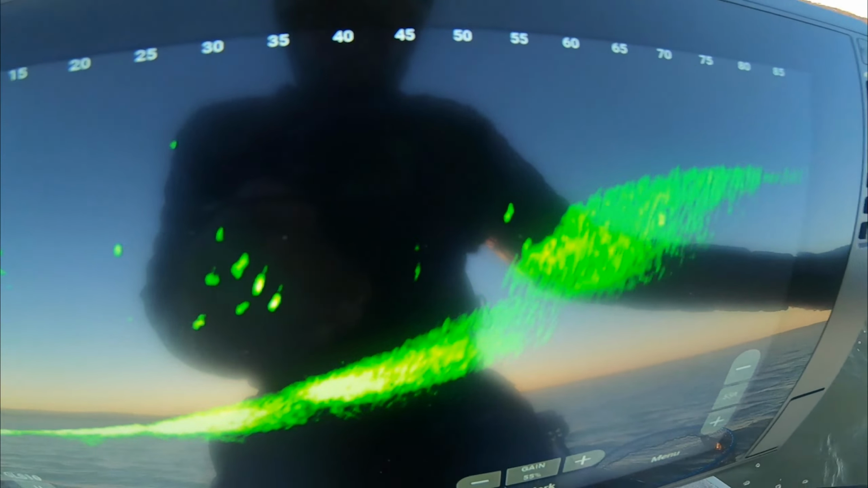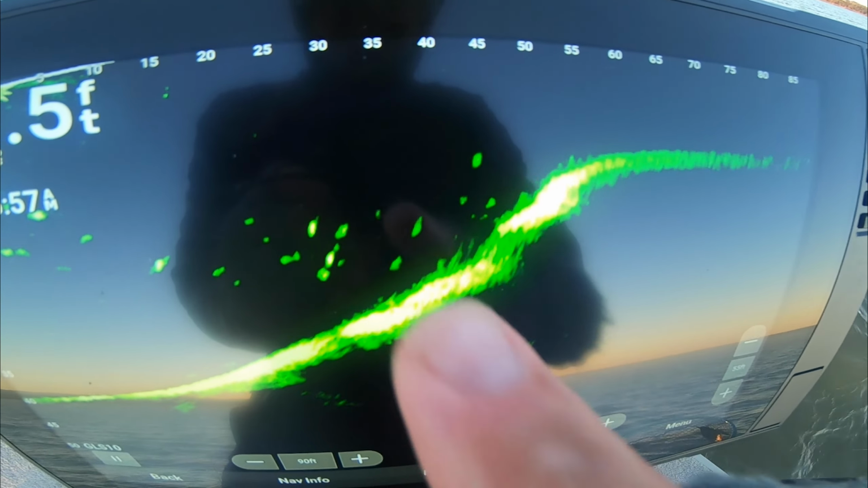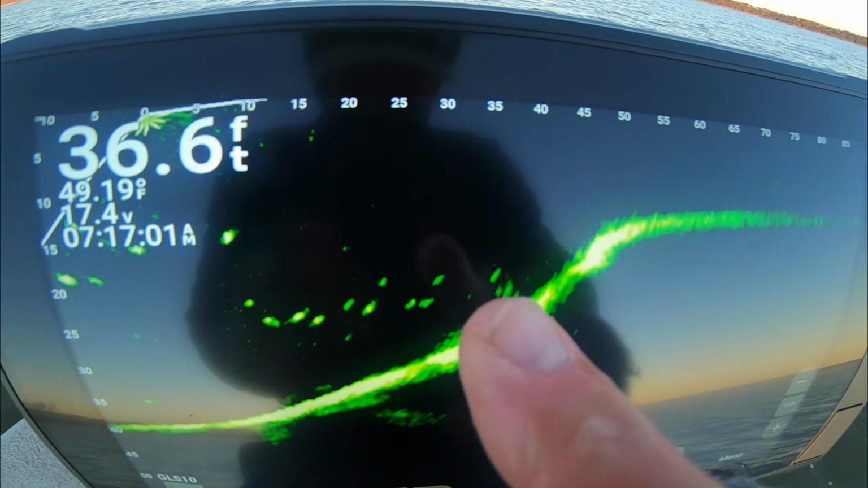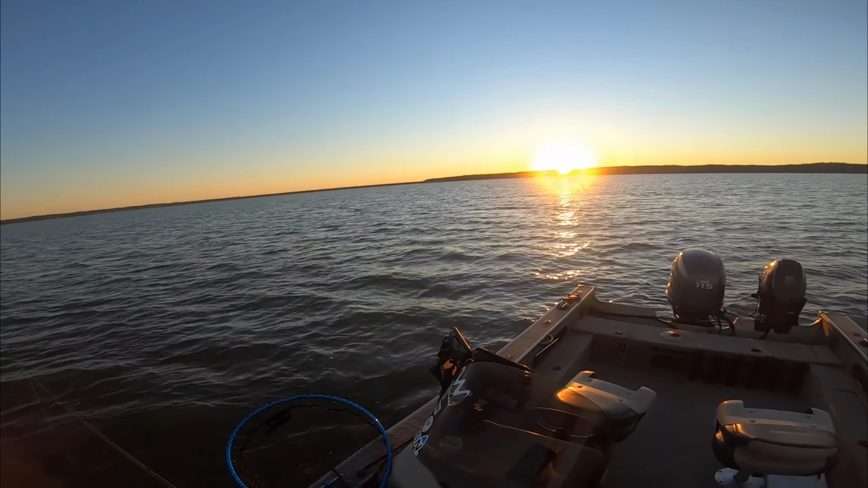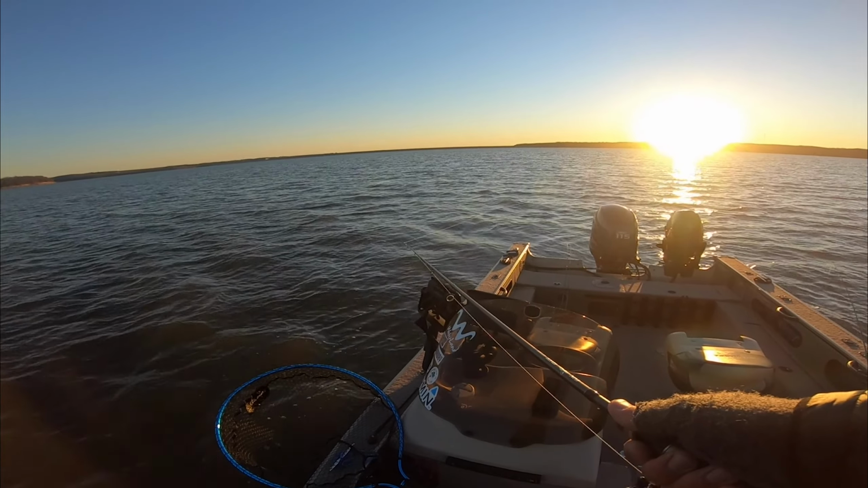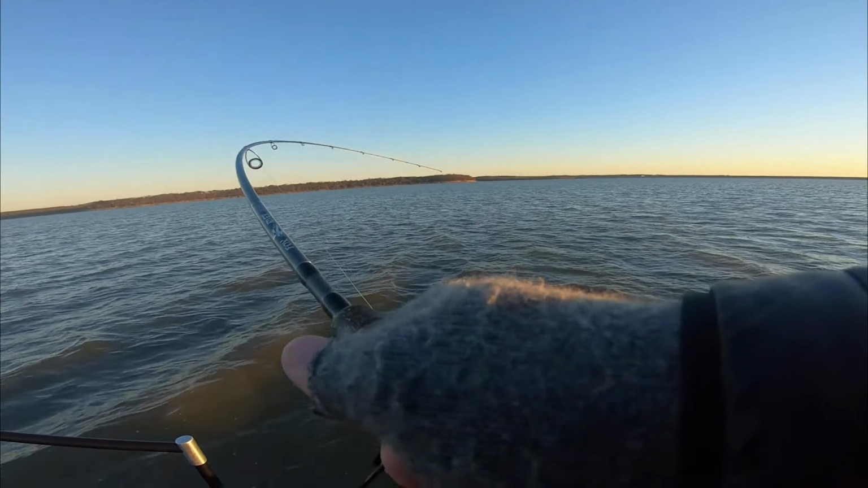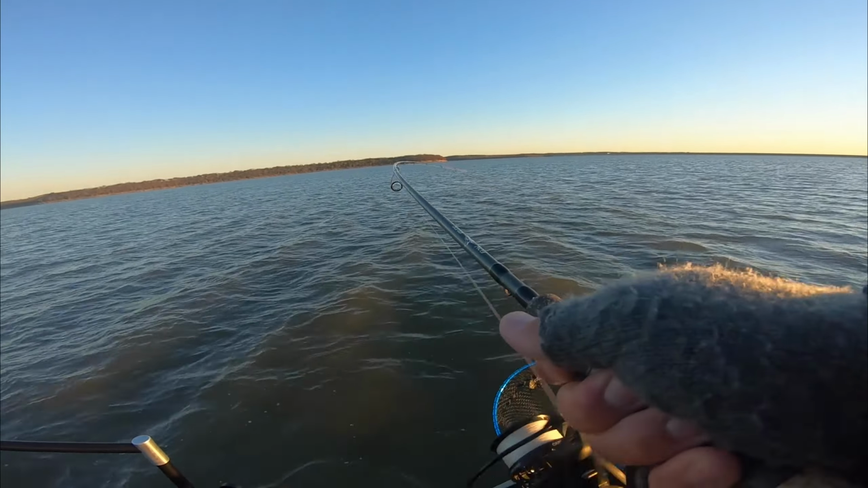These fish are just tucking themselves right up against the edge of the break there on the hump, and there's a whole pile of them. That all looks really good. Those are the fish we're casting at, back behind the boat here, right into the sun. Money. There we go. Another good one. Good head shakes.